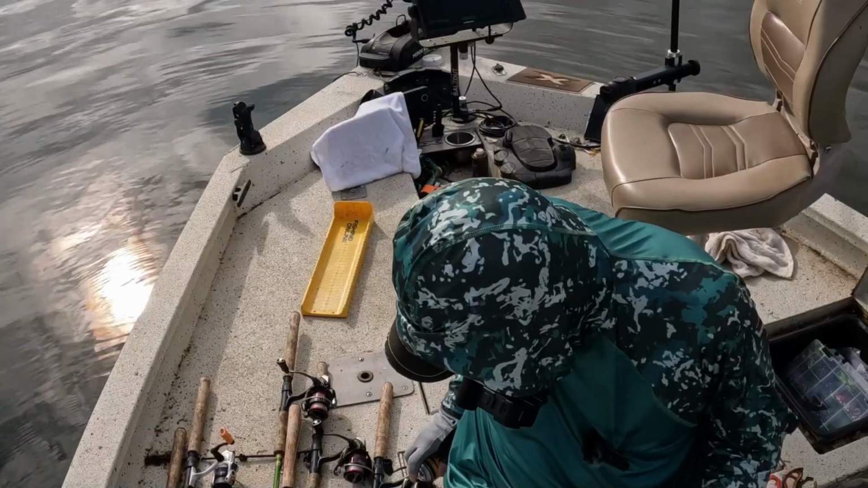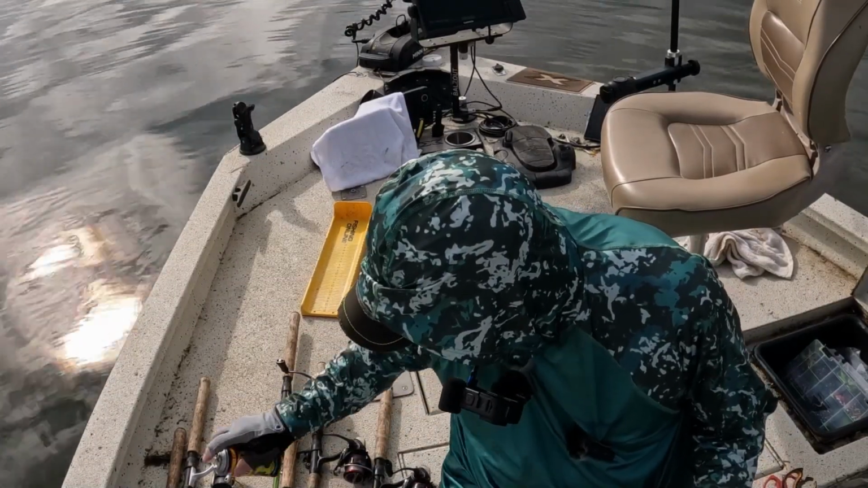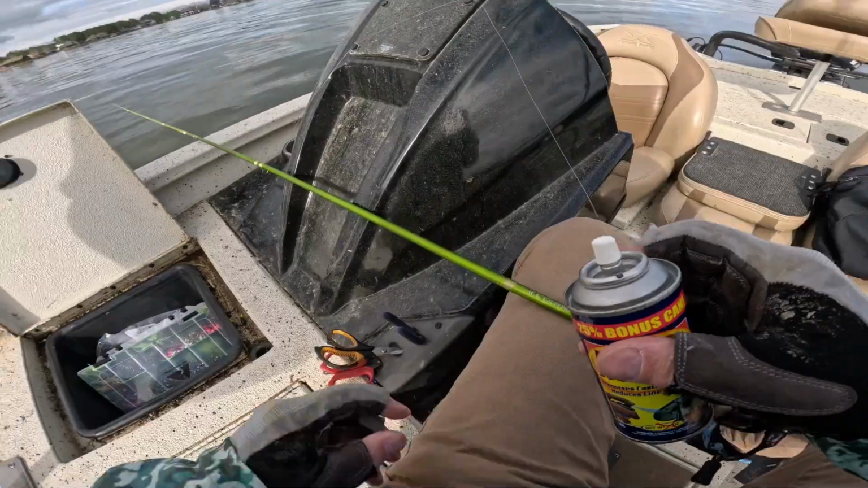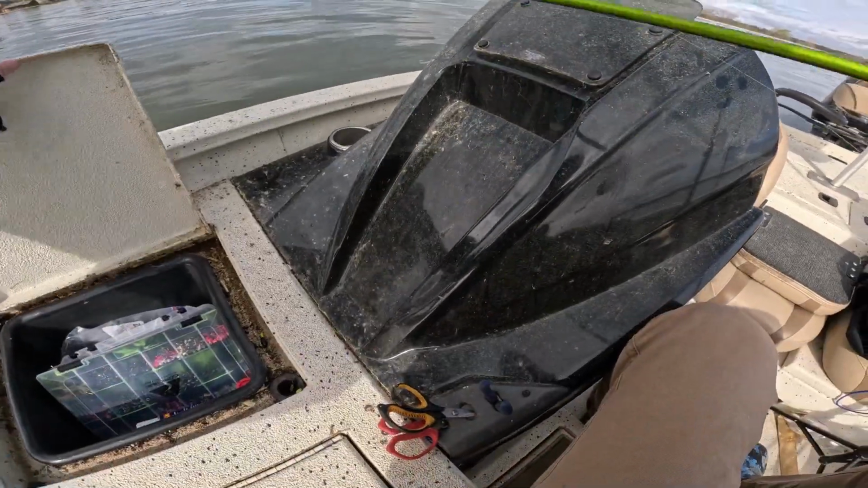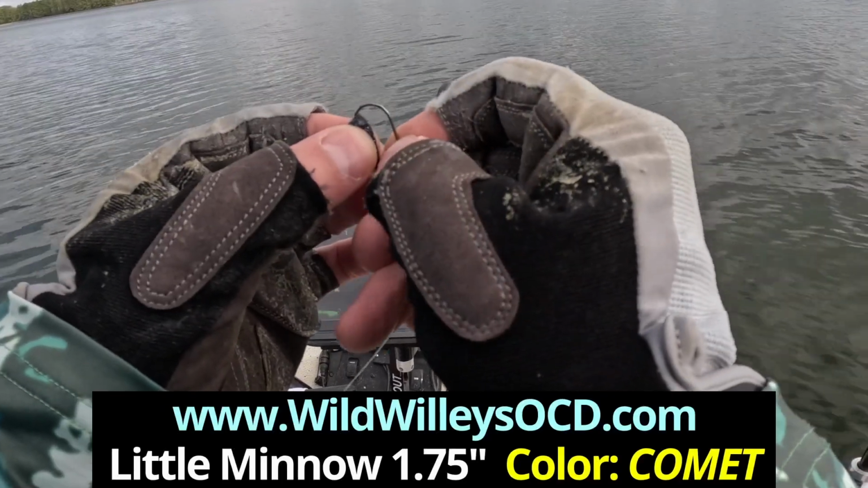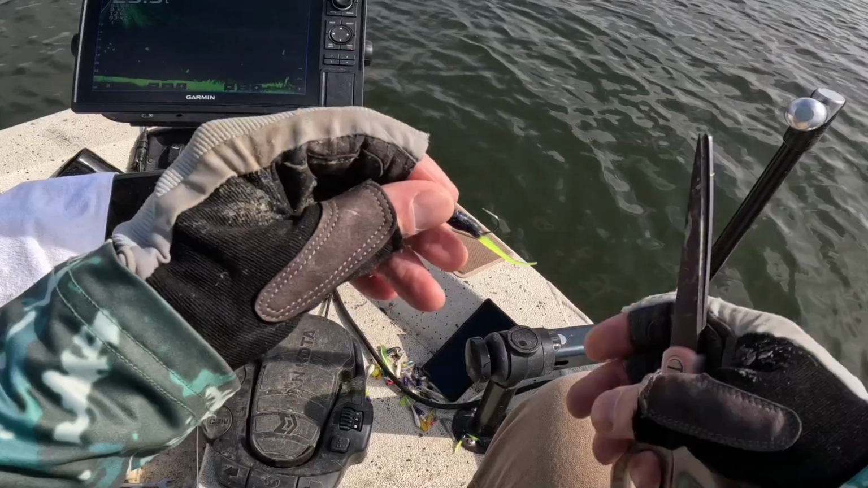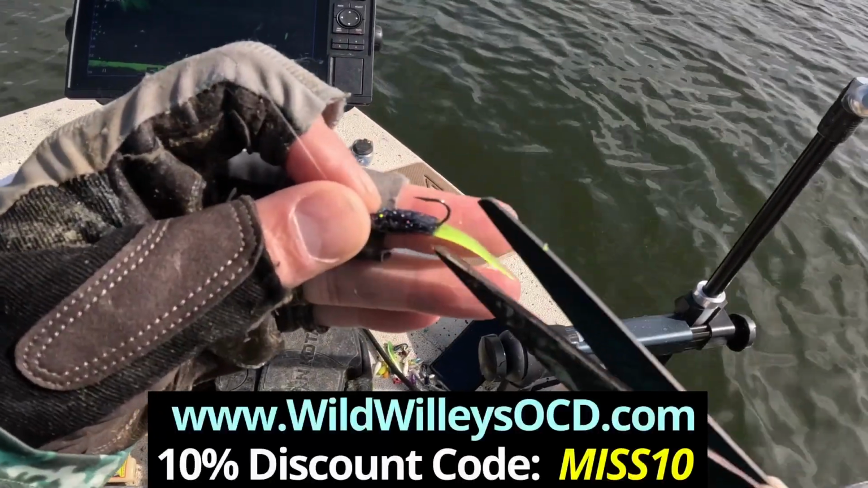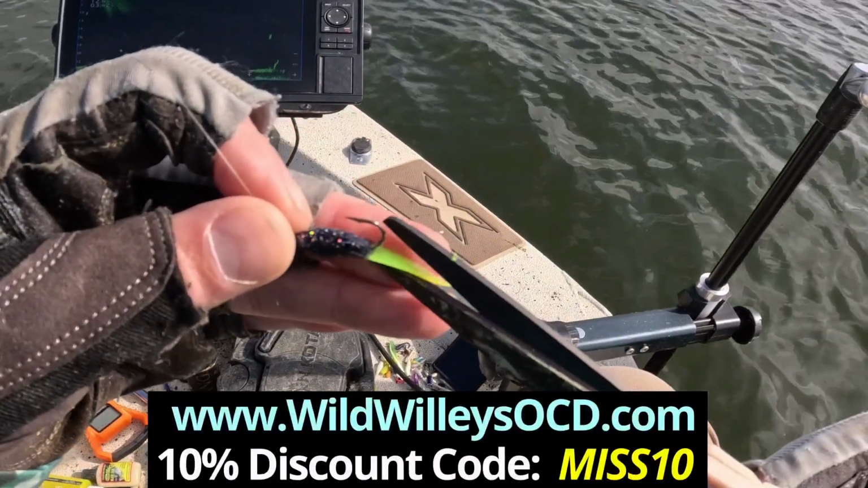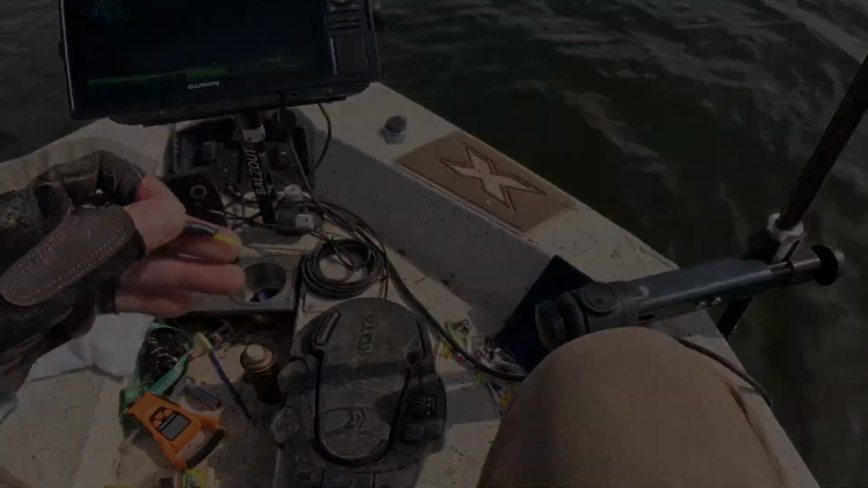I mean, I spray it on my line. It makes your line much more manageable. Alright, there I'm cutting off part of that tail to make it more finesse. That's the Wild Willie's OCD Little Minnow 1.75 inch Comet color.